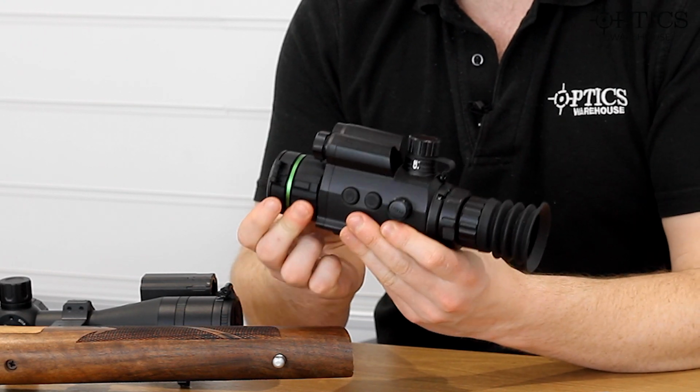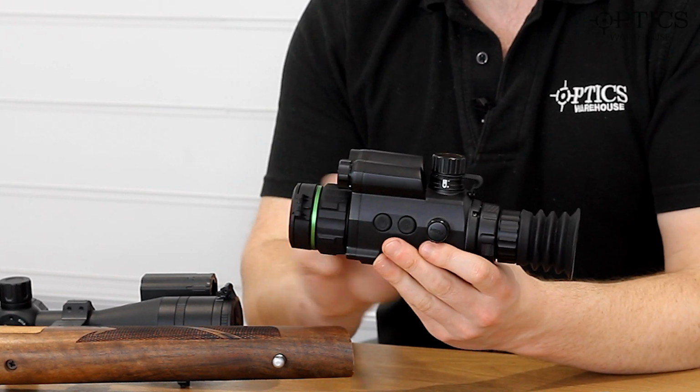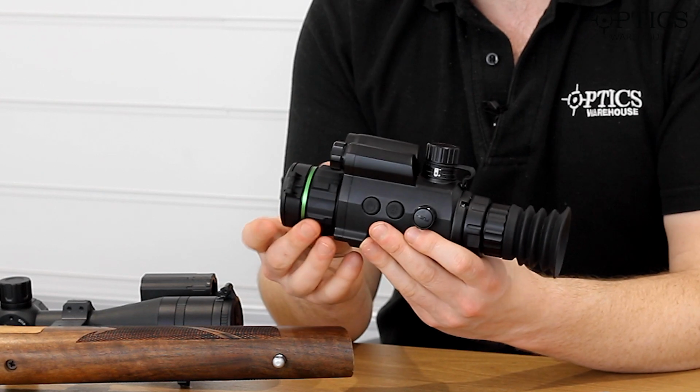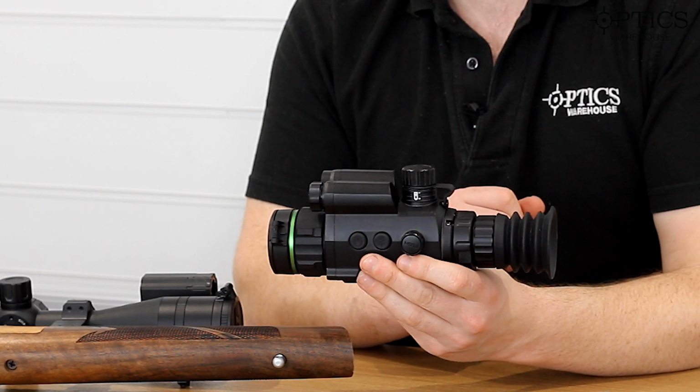And on the front, you can see a nice knurled rubber focus ring, different material from the rest of the scope, so if you are fumbling around for it in the night, you can feel, there you go, there's the rubber bit, so you just move it left and right to adjust to where you need to go.